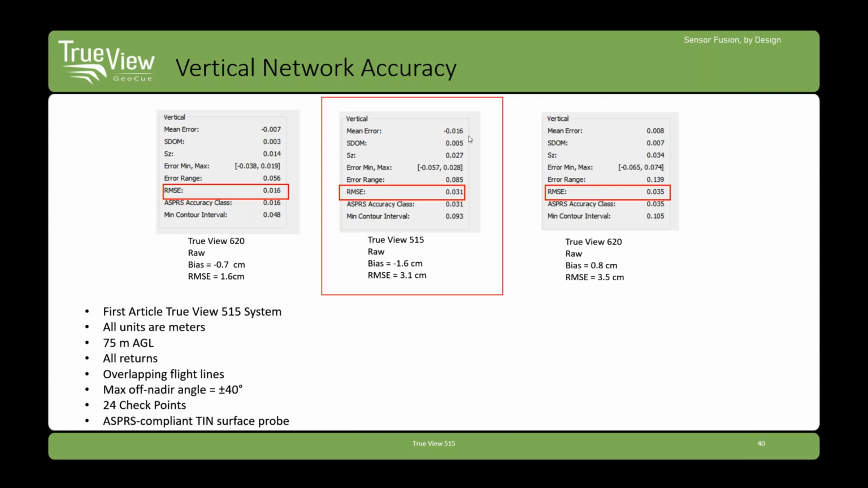Now the interesting thing to note about the TrueView 515 is that the standard deviation here is 2.7 centimeters. And that gives me an idea of what the accuracy of this sensor would be if I were to do debiasing of the data. And that means to subtract this mean error out of the data, a common practice.